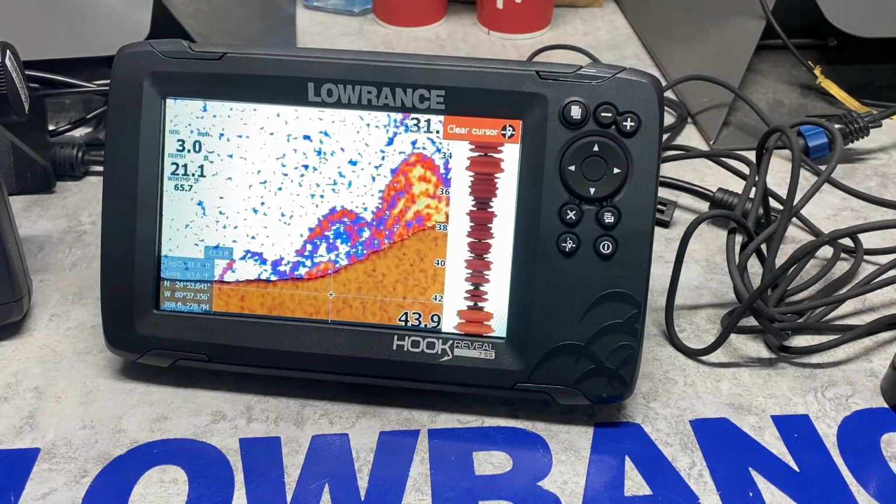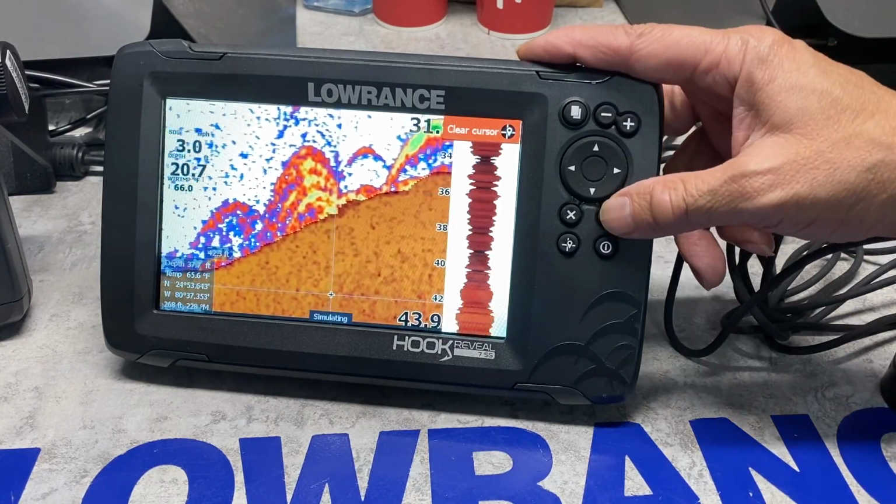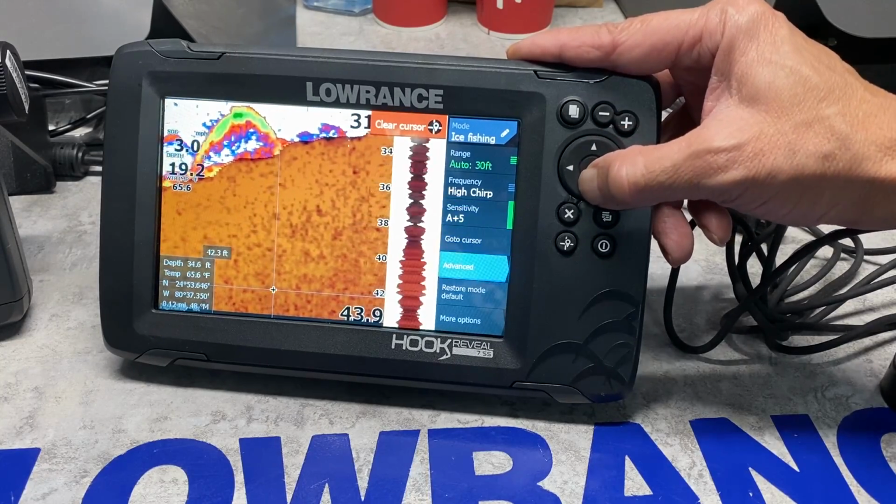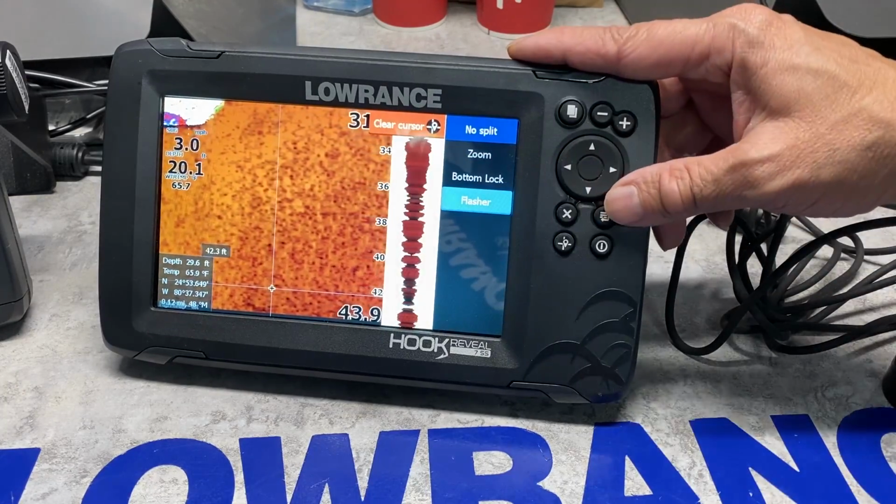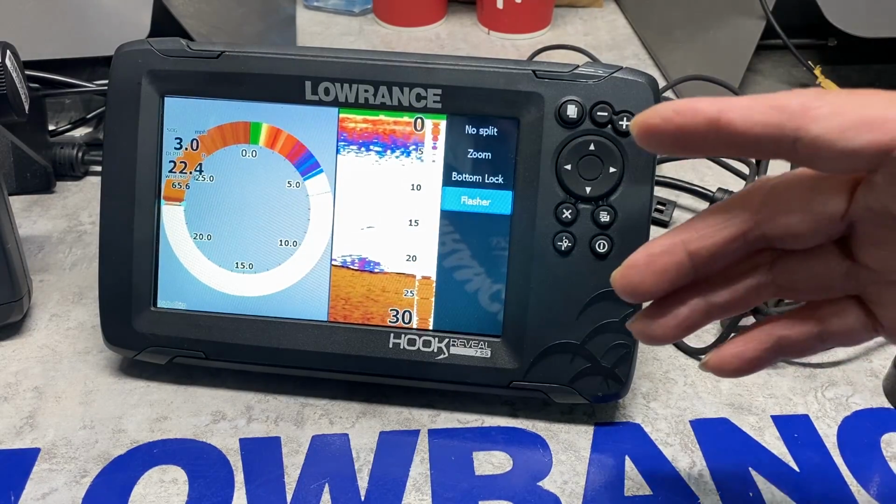Now, for those of us that want to use a flasher, which I highly do not recommend, we're going to hit the menu button. We're going to go to more options. We go to the split, and we're going to turn on the flasher, because some of you guys might want the flasher, which we highly don't recommend, and I'll explain why.